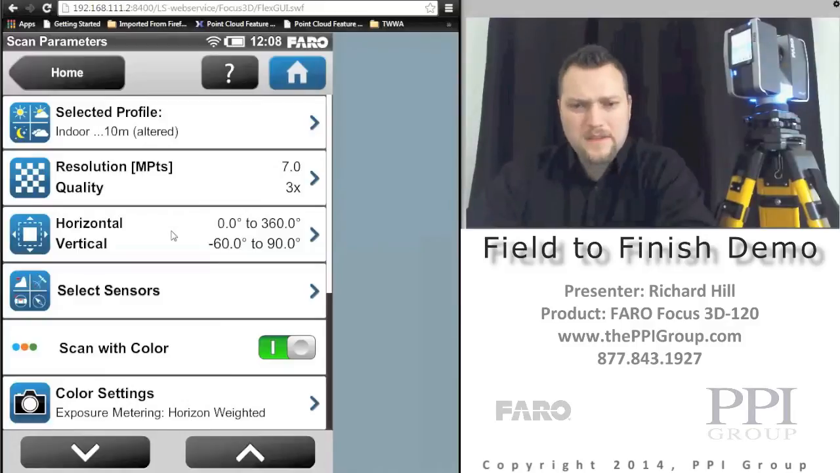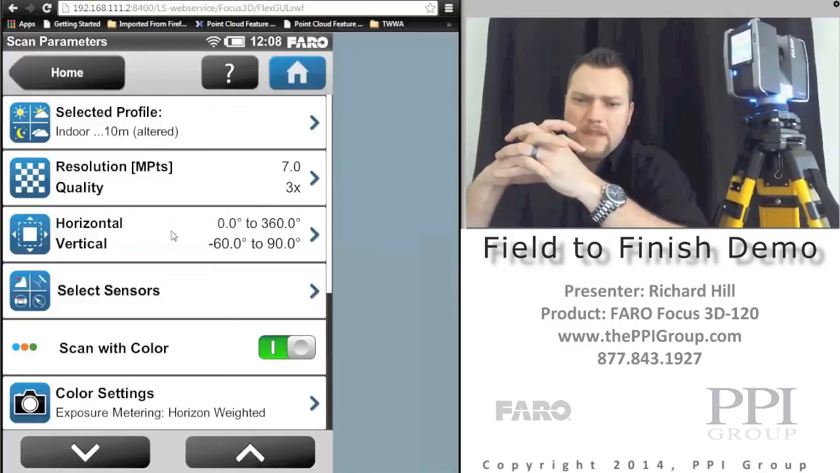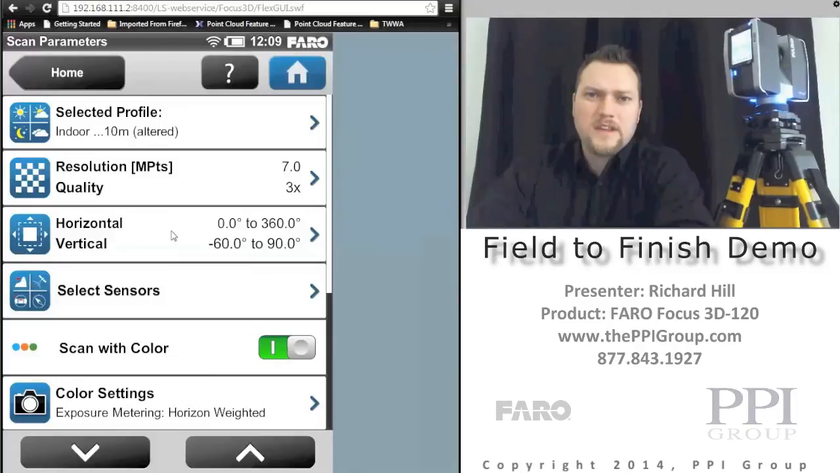It's actually better, in my opinion, to scan everywhere, all around at once, a full 360, basically a full dome of information. And when we're doing that, we're able to just isolate specific areas if we need to look at that after the fact, and hide or delete everything else.